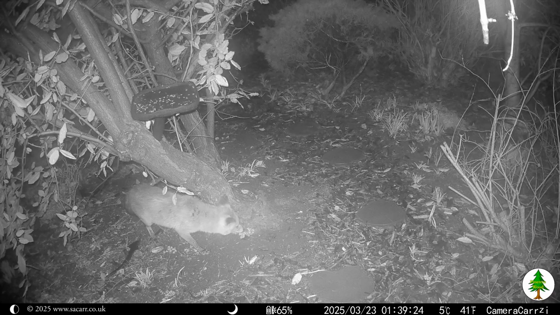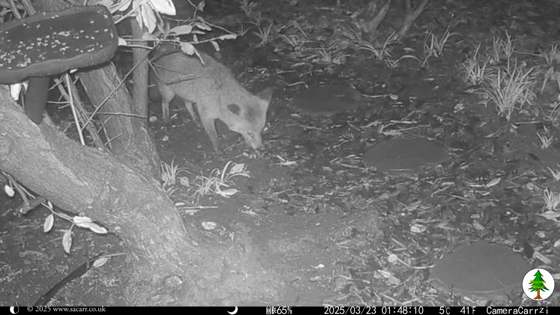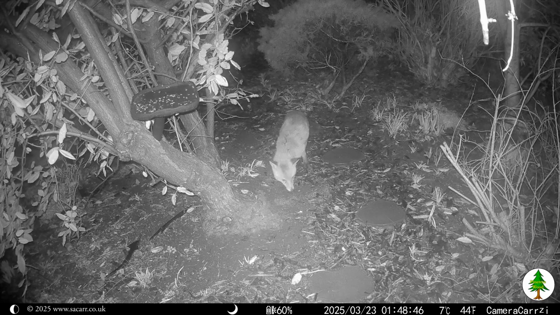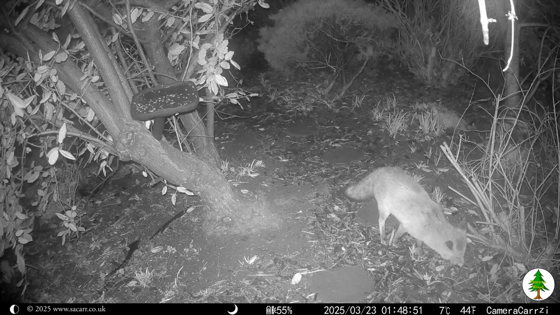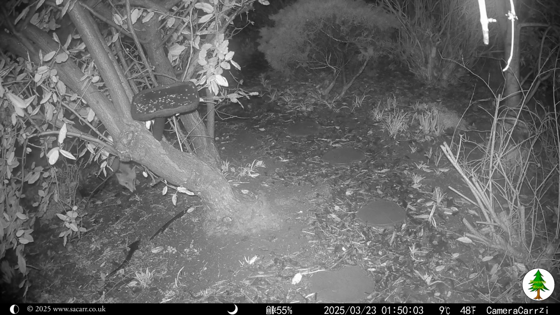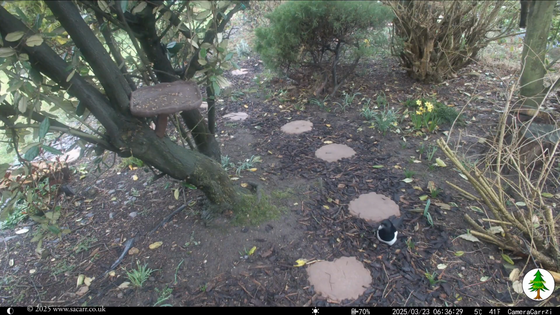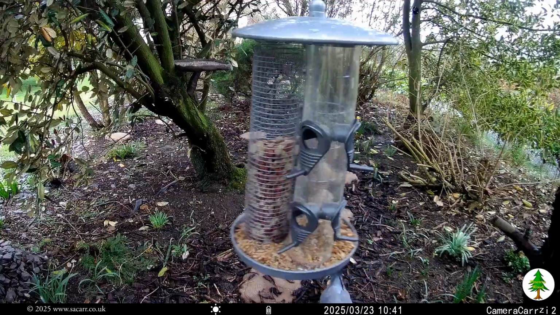One of the larger foxes was back at 1:40 in the morning, staying for around 10 minutes before moving on. The rest of the day was focused around the bird feeder.